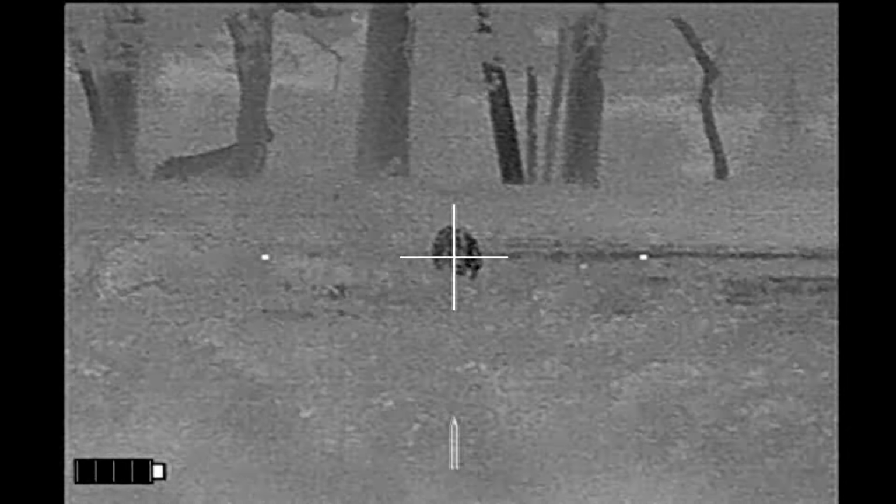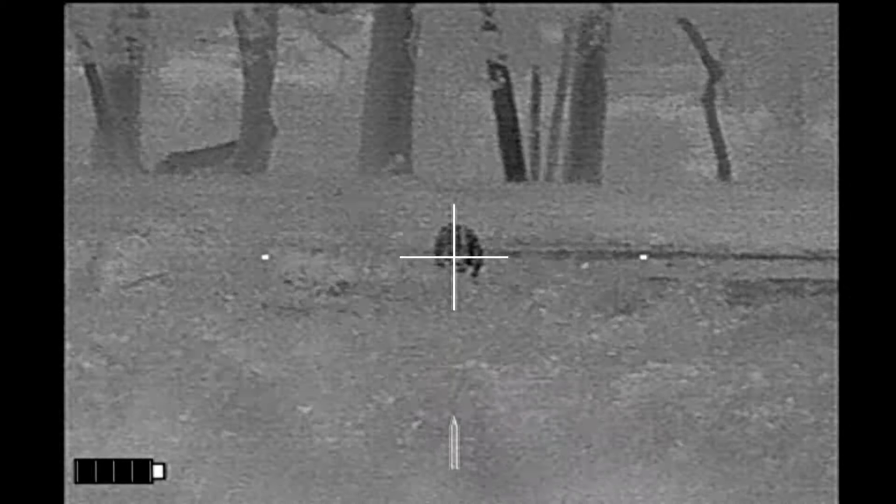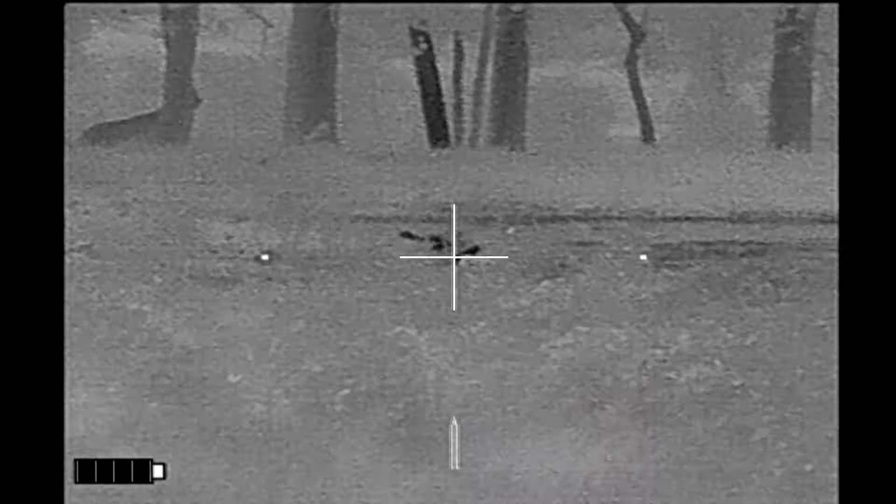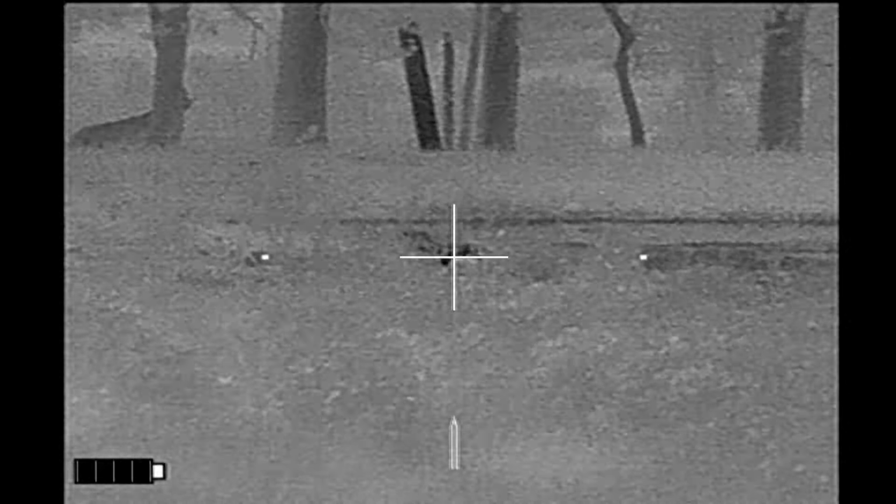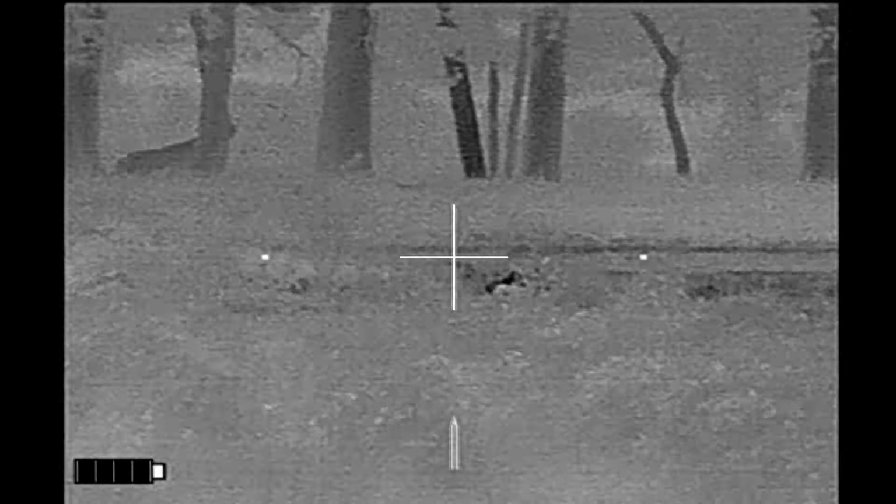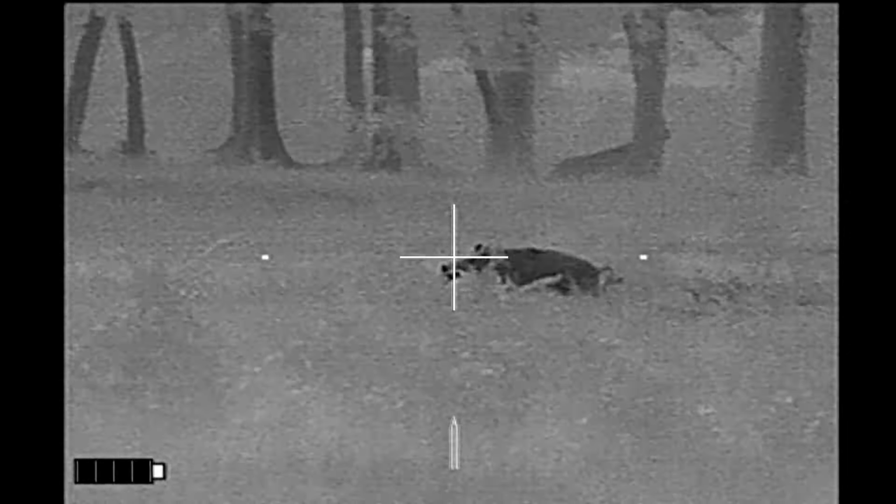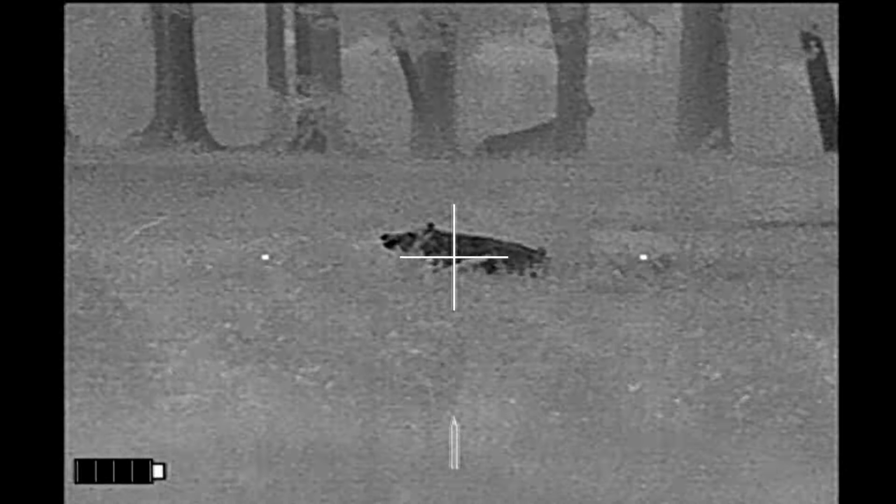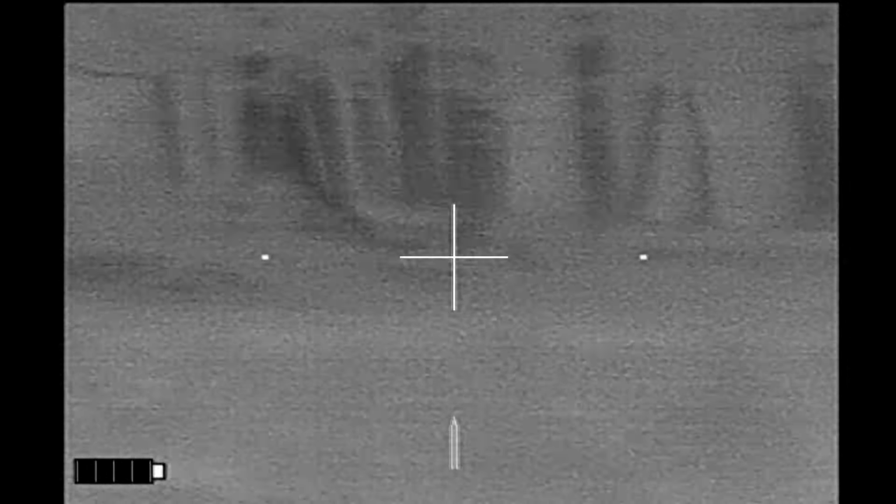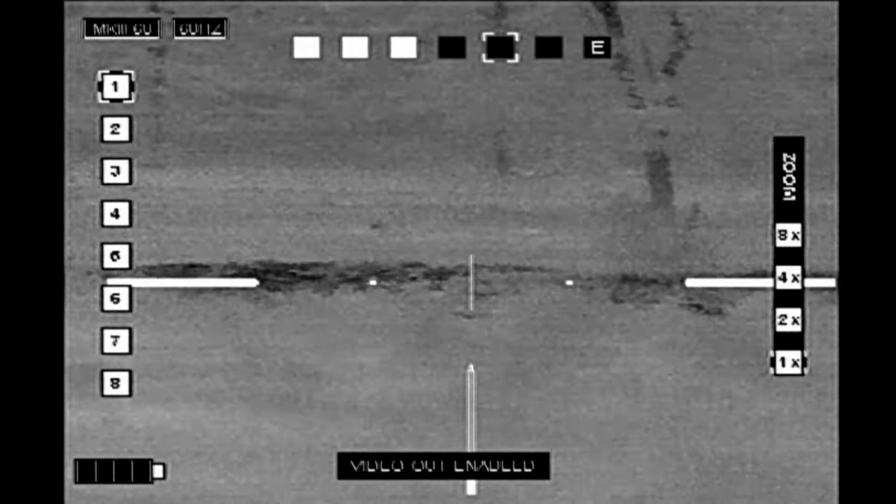I think he's on dry land. This looks like it's going to be a good shot. I'm going to get lined up on him right here and take a shot into his shoulder. And you can see the debris fly off his back as he goes down. And he starts doing the curly shuffle. Unfortunately, he's in the water. I do not like recovering hogs from the water, but here I get lucky. And the hog comes out of the water and I finish him off with 2 more shots. And of course, the other hogs are gone.